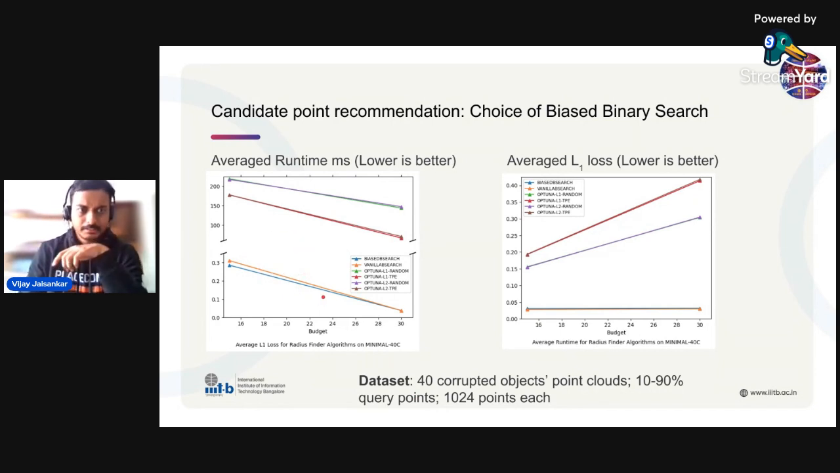What you can see on the left is the average runtime in milliseconds. We can see the Optuna runtime takes a very high order of magnitude more time to complete as compared to our biased binary search and vanilla binary search. And on the right as well, the L1 loss, where lower is better, after computation of biased binary search, is the best, compared to Optuna's L1 and L2, which is actually quite high considering that these point clouds are quite small. So even in this pilot study, what we notice is that the biased binary search is performing much better than these Optuna baselines, and hence we select that for our analysis.